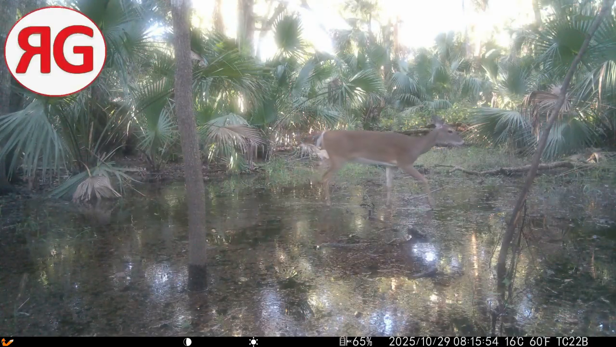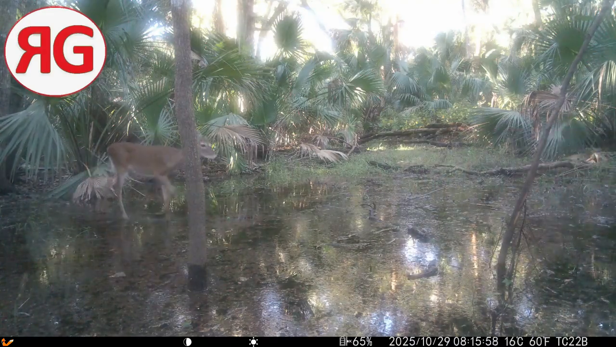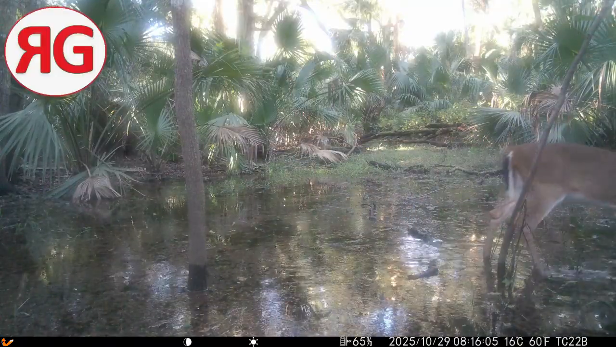Another deer wandering by. Another deer. I'm not sure if that's a young one, maybe a yearling, or I don't know how long the deer stay with their moms.